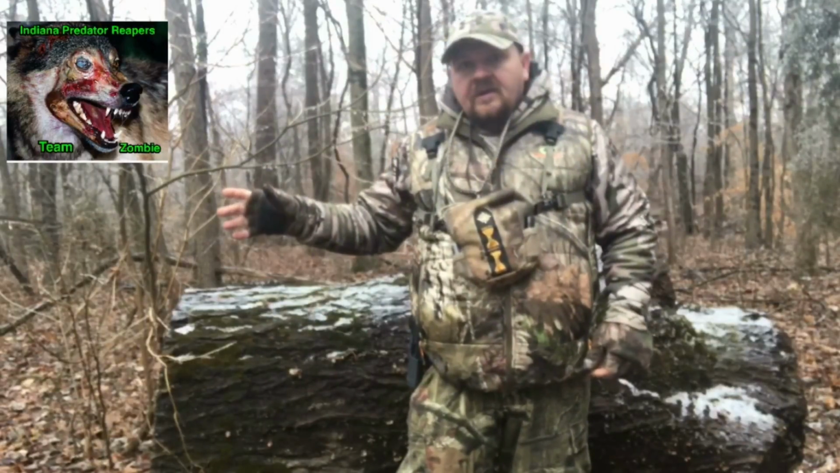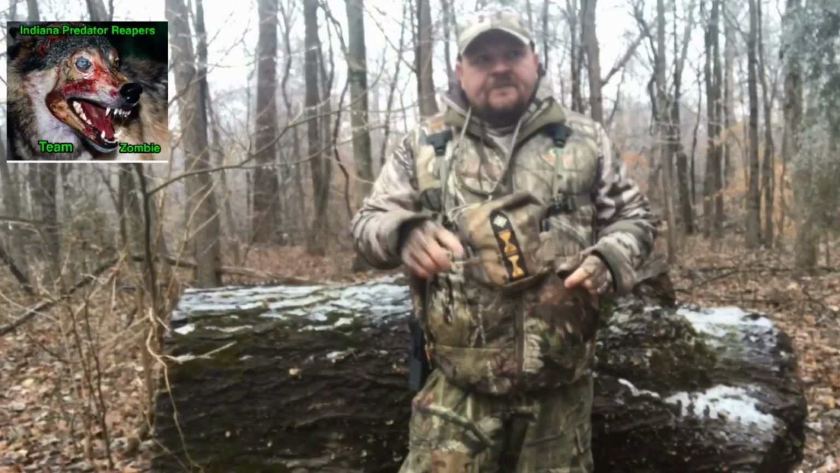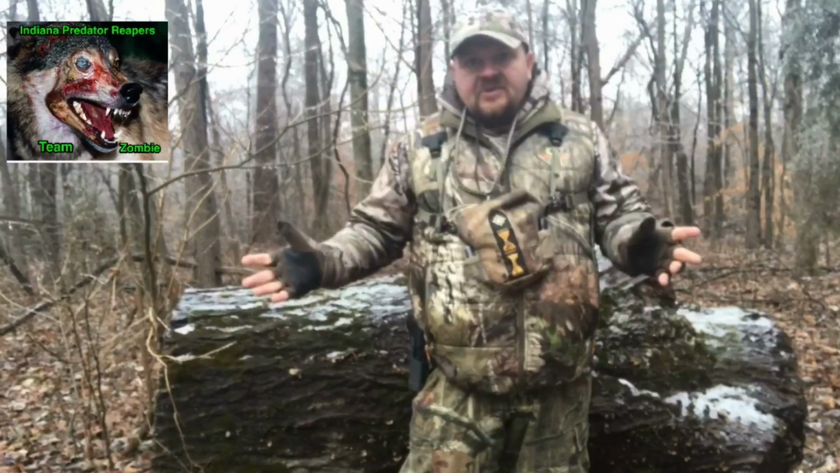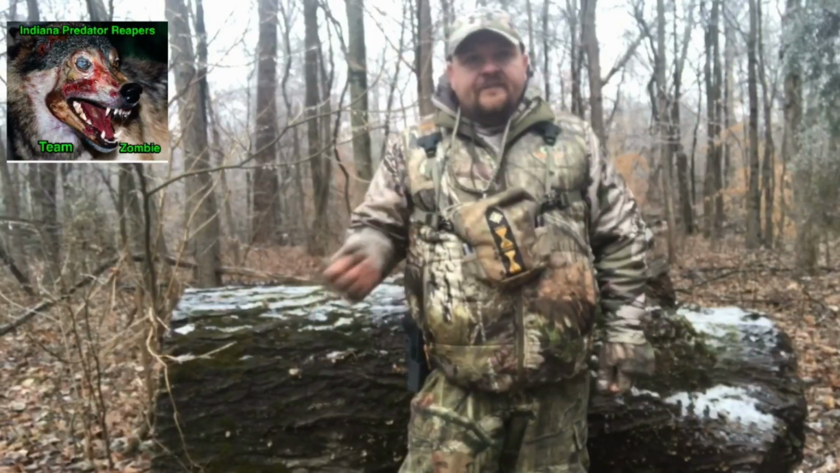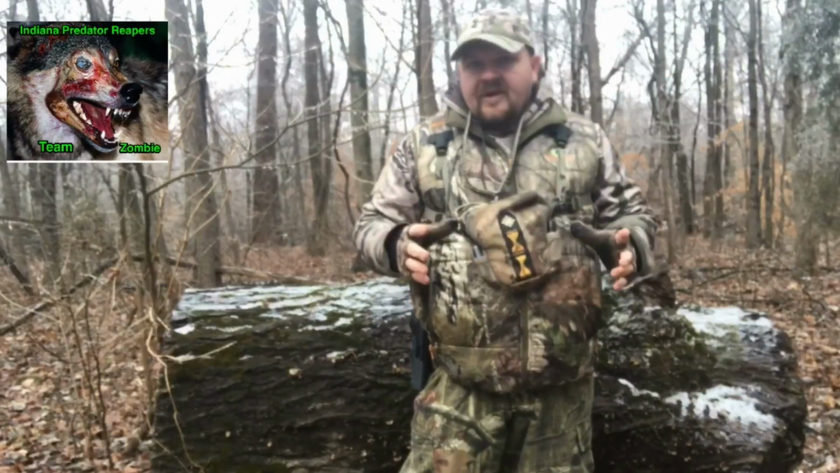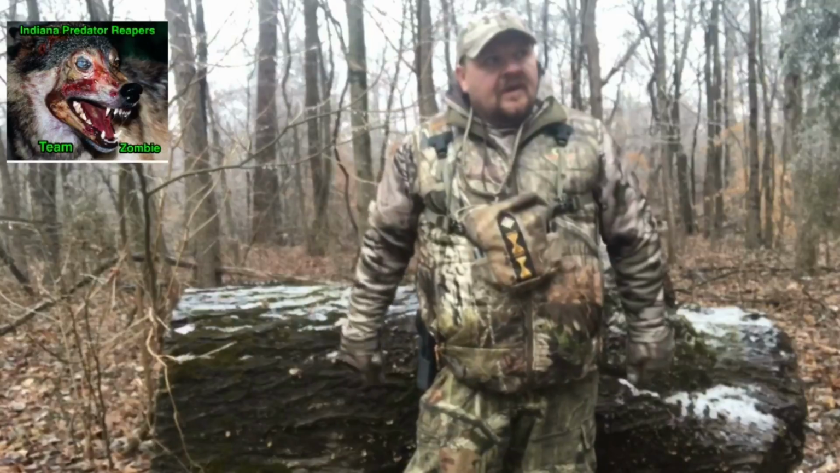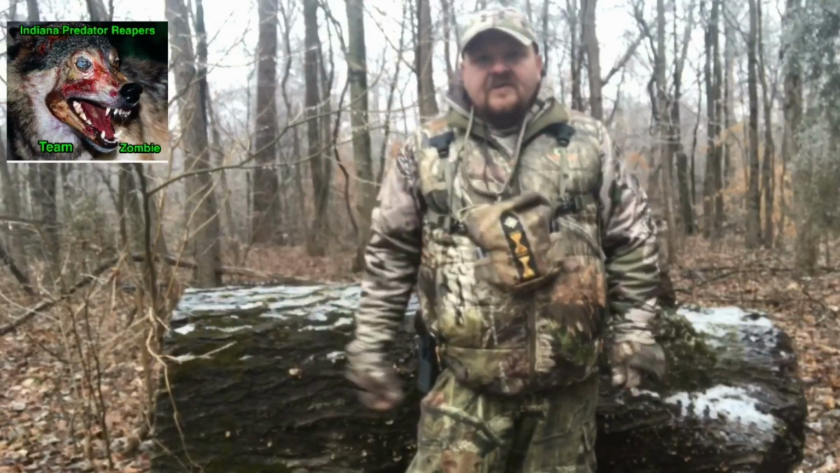First set, they end up calling in a fox. They can't get a shot on it. Go to the next set, do some calling, no answer, nothing happens, dry run. Third set, they're back to where they started from, which was where they parked the Ranger at. Brandon decides to do a little last minute scanning, got that Pulsar, and Biggins on the call, Icotech.